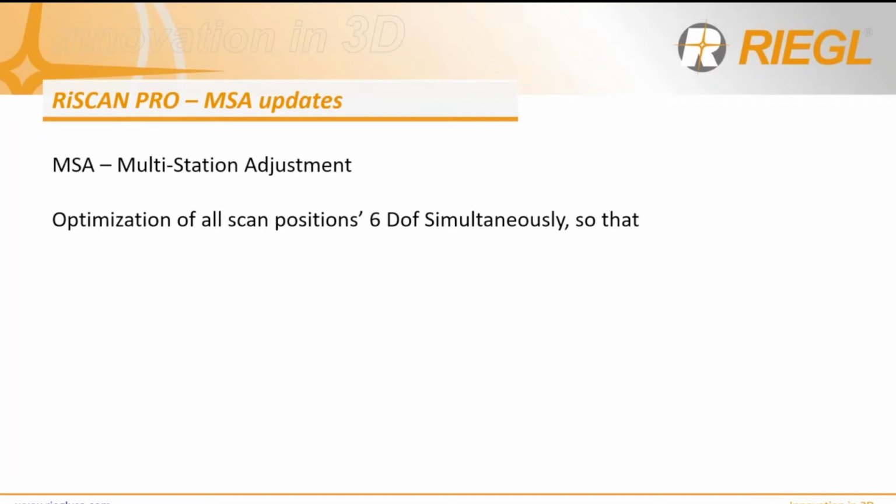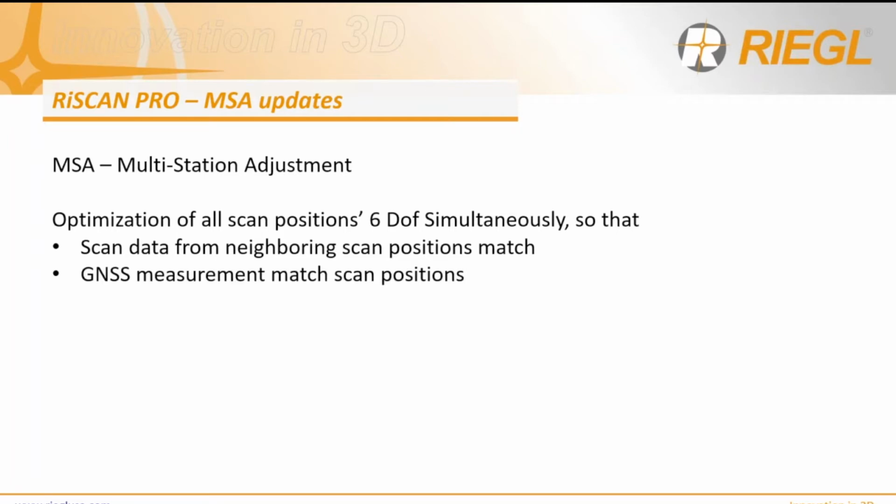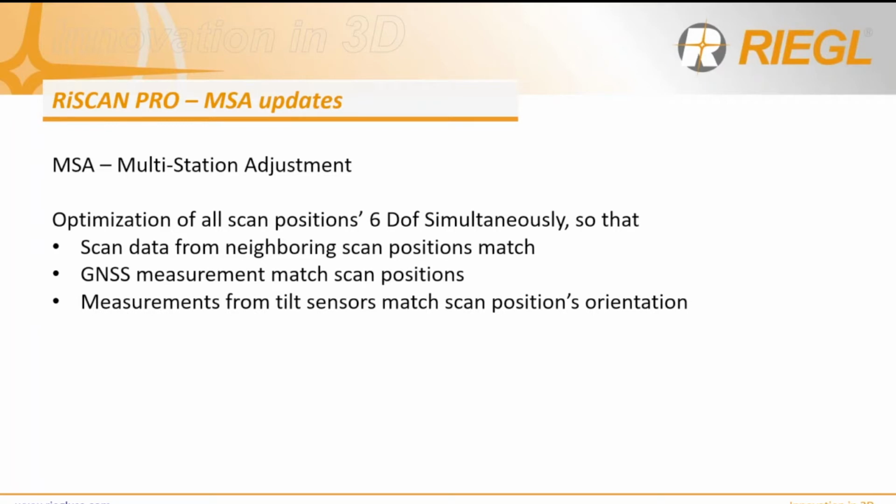The adjustments ensure that scan data from neighboring scan positions matches, GNSS measurements also match the scan positions, and measurements from the tilt sensor match the scan positions' orientation. All this information is considered during the adjustment, and I'm also using the external survey control values.